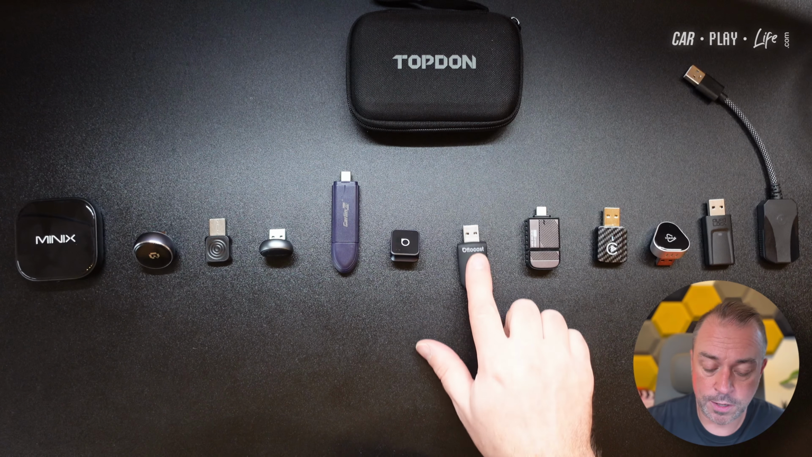But again, the Minix with its bigger case design, glass fronting to help distribute that heat, that also did very well and actually reduced over time. And for that made the Minix the best cooling 2-in-1 adapter that's currently selling today out of all the ones I've tested in this experiment.